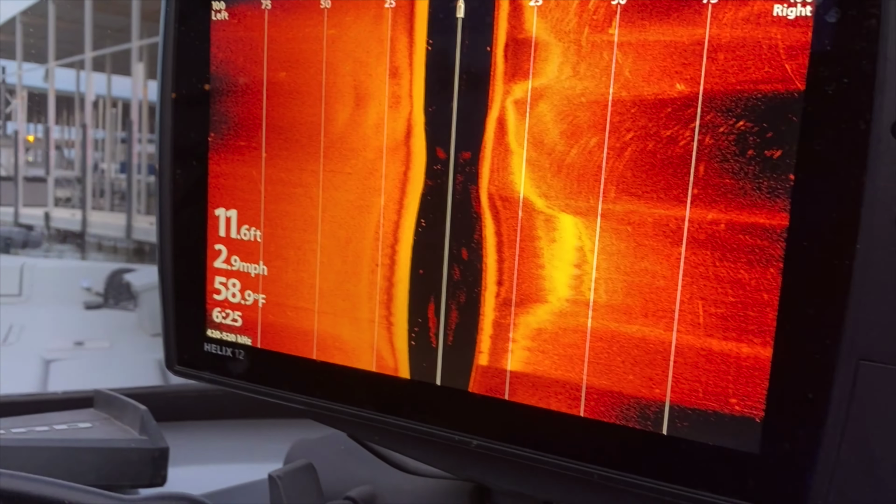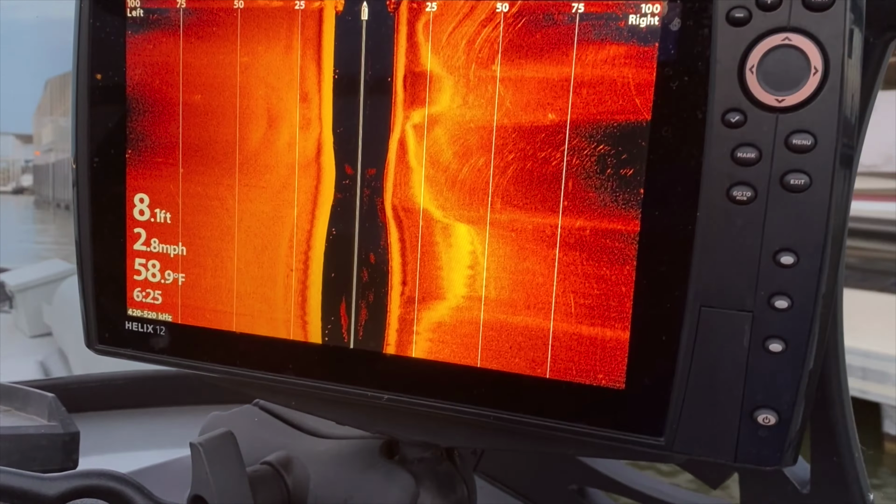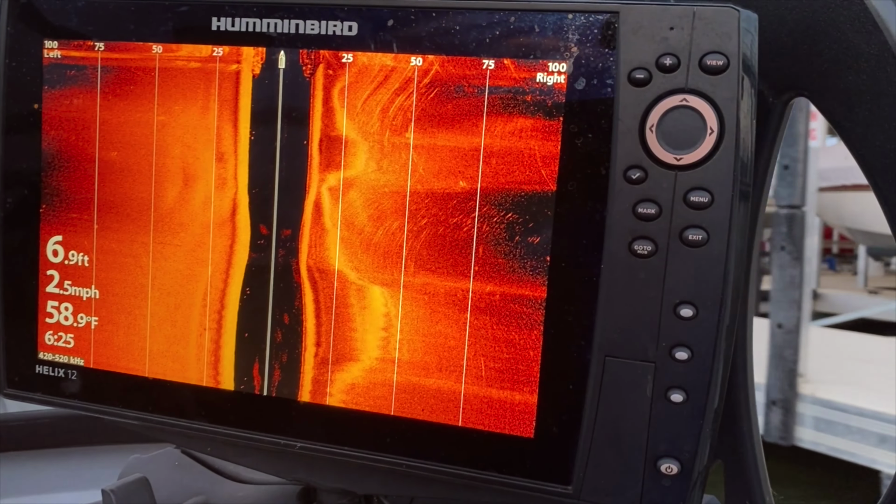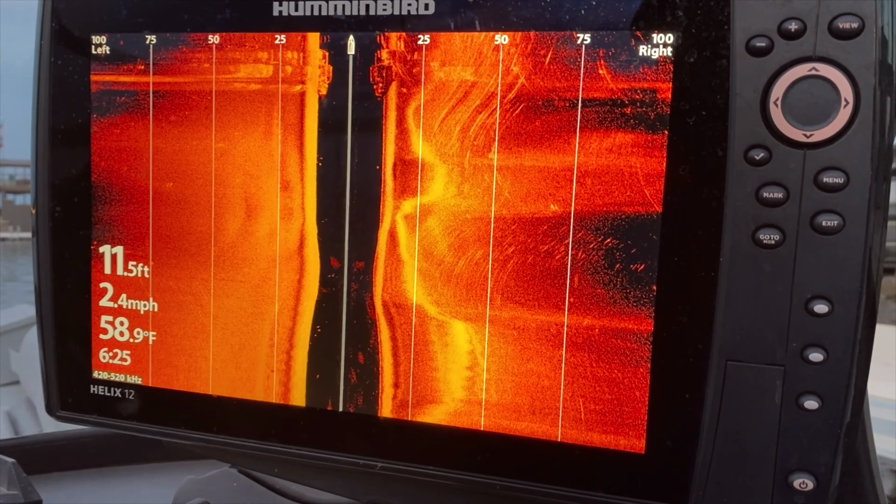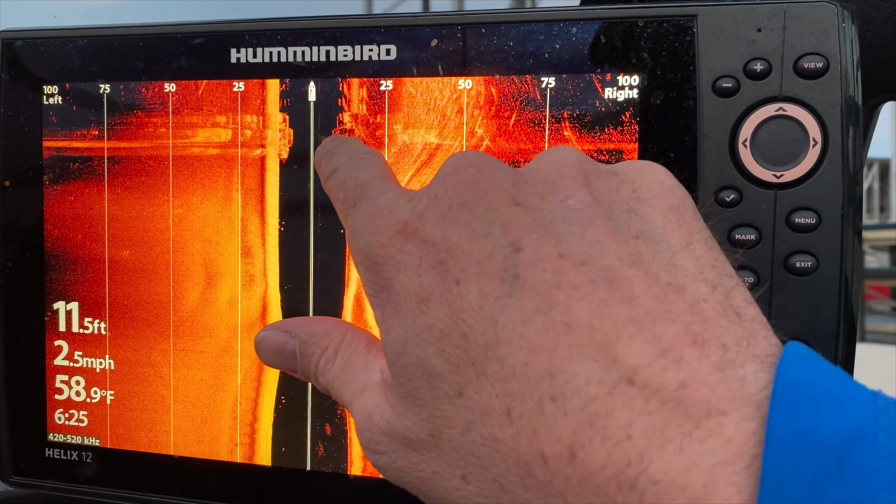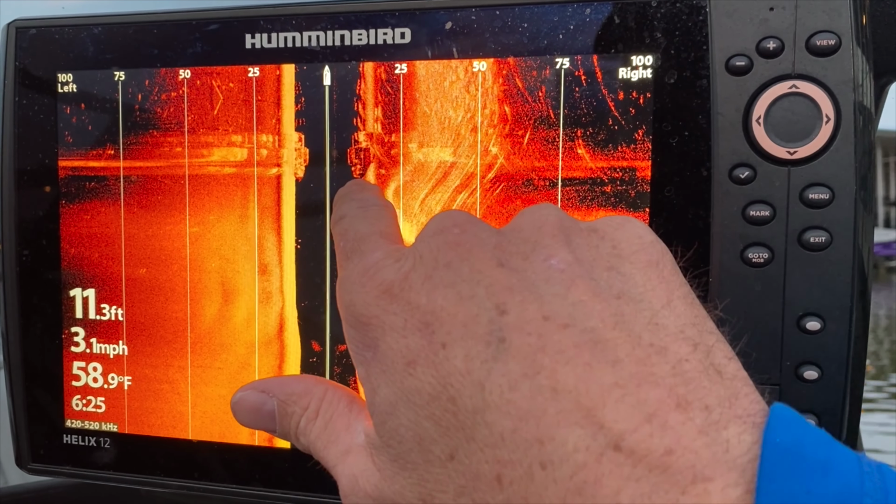It's a long way from the boat ramp, but for some reason, like I said, I'm using a friend's boat and I don't know what is going on with his graph, but I only pick it up if I hit it at a certain angle. But you see that right there, that is the truck.